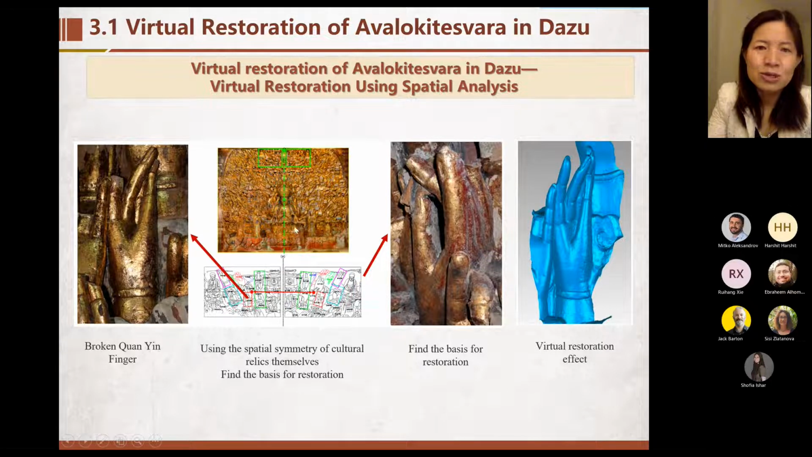There is a straight line, and the left part and the right part are symmetrical. So we can use the spatial symmetry of the culture relics themselves to find the basis for the restoration.